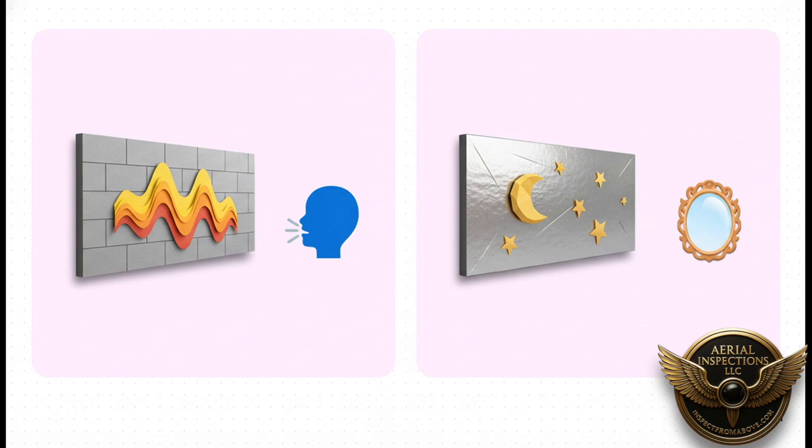But then you have things like polished metal or glass. They have low emissivity. They're like perfect mirrors. They're terrible at emitting their own heat, so what you see is almost entirely a reflection of something else.